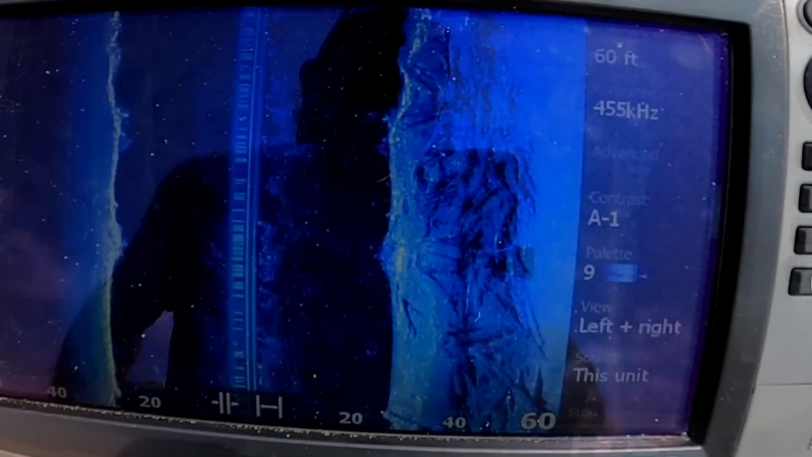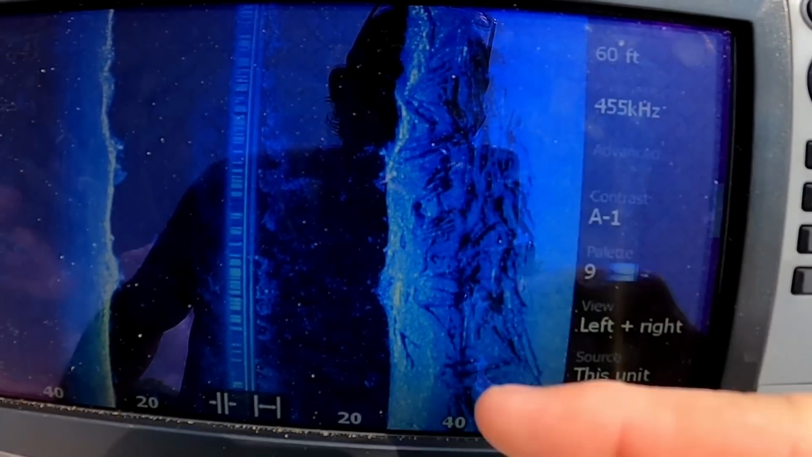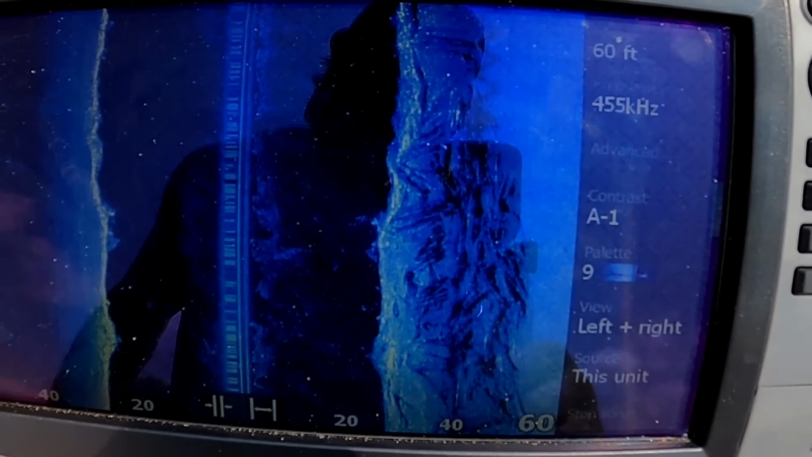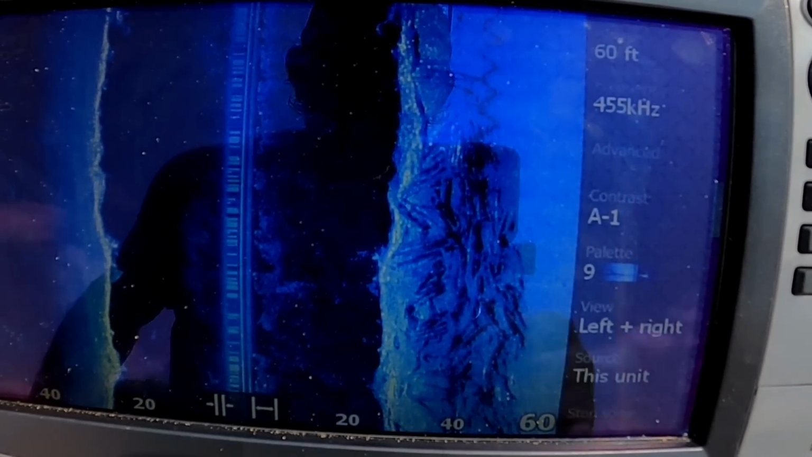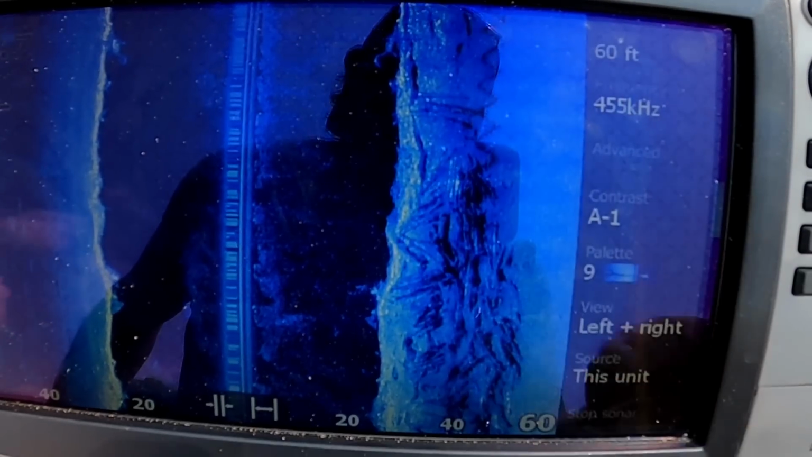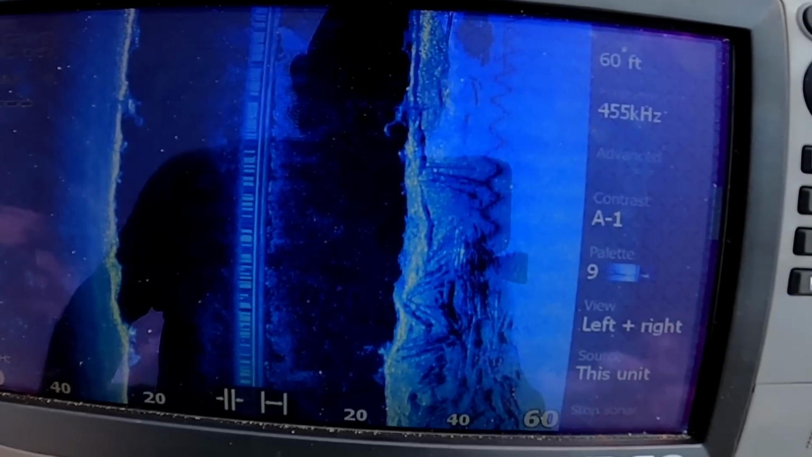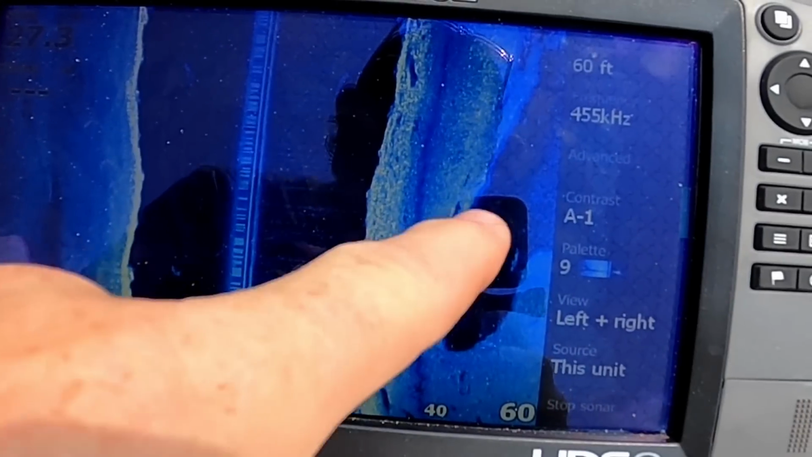That's crazy. Out here into the middle, right here, this is out towards the middle of the river. That is nothing, it looks like nothing but logs. That is crazy. See all these wavy lines? Boat just zipped past me, and that's causing all the wake. So, whoops. Check that out right there.